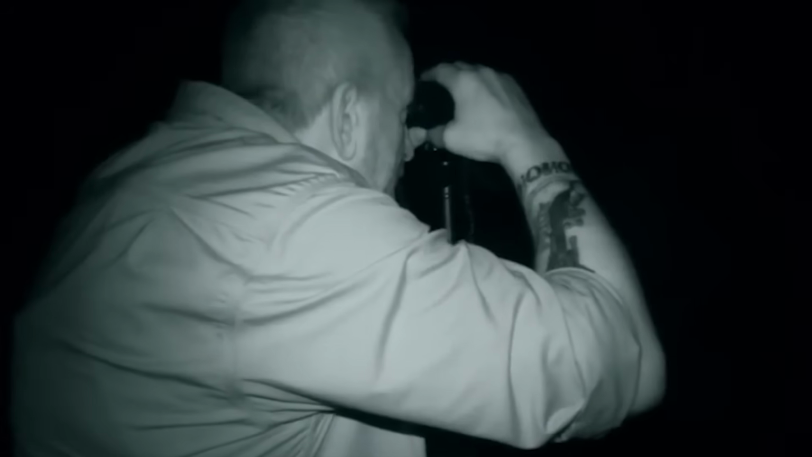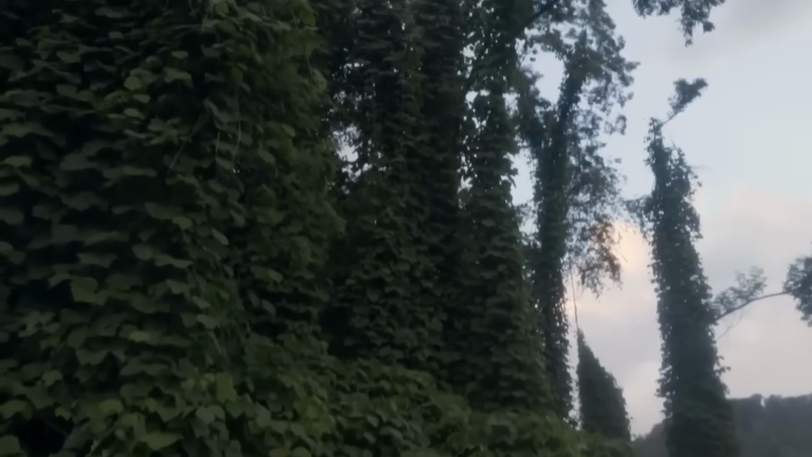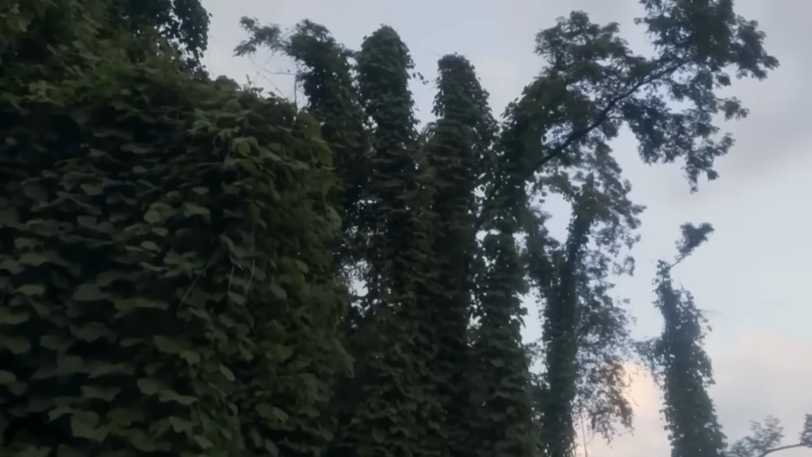What they don't realize yet is that they are standing on the edge of a breakthrough, a moment where the mysteries of the forest could finally reveal themselves. But until then, all they can do is wait, watching the forest below from their perfect vantage point, hoping to catch the slightest hint of movement in the wilderness.